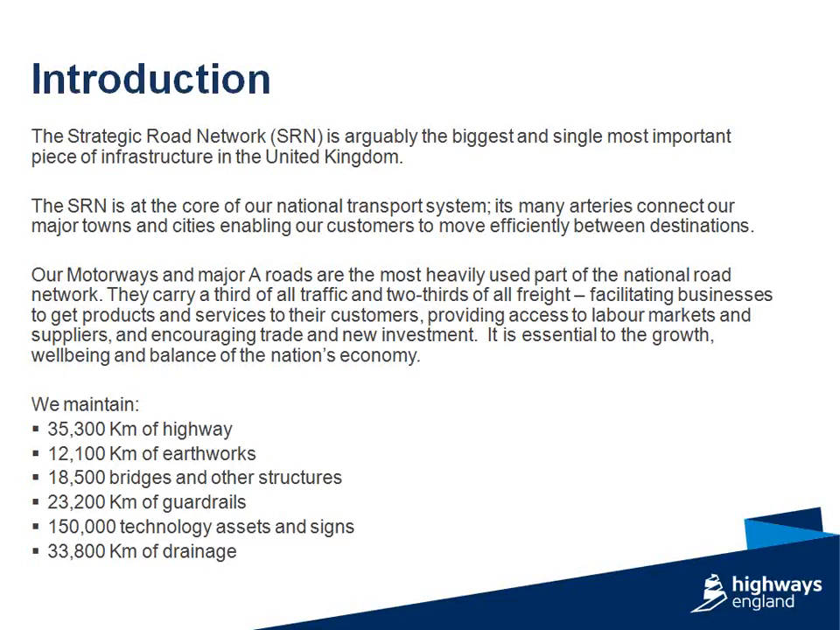To put that into some sort of context, I believe we are something like the 6th largest owner-operator by net replacement value of assets in the world. And within the UK, I believe we're the 2nd largest operator of drainage assets.